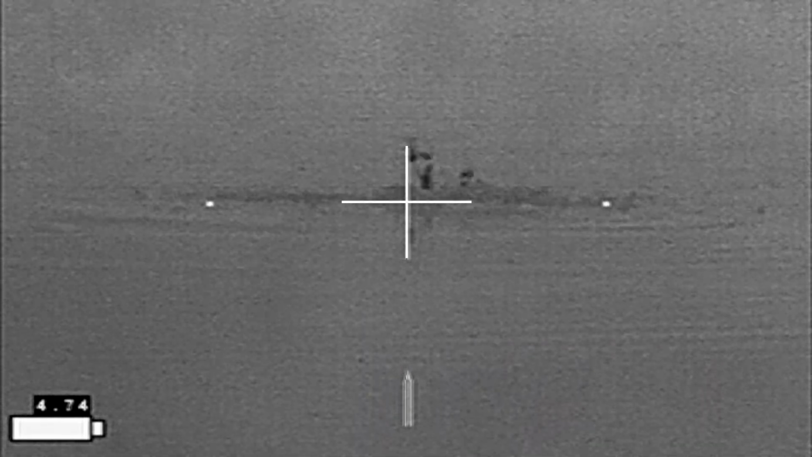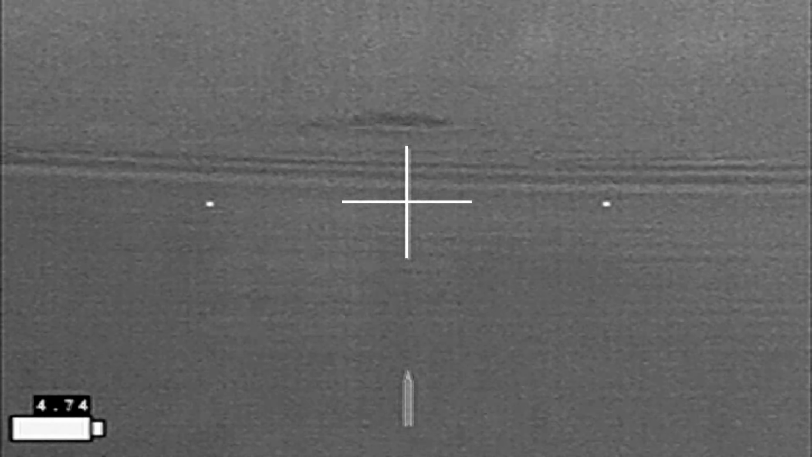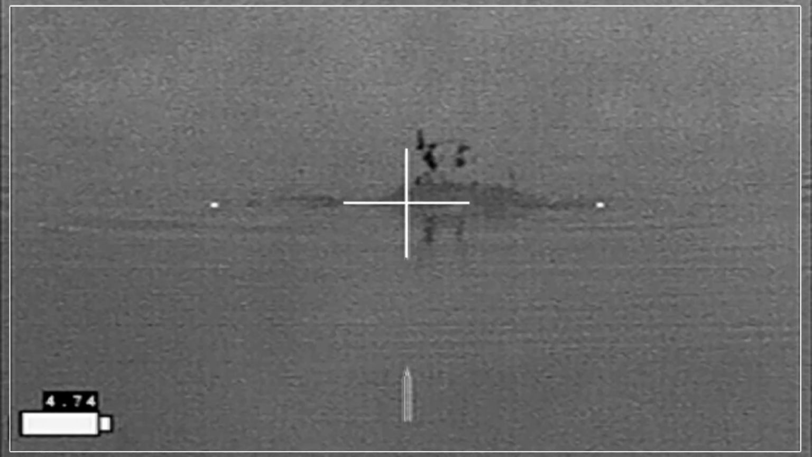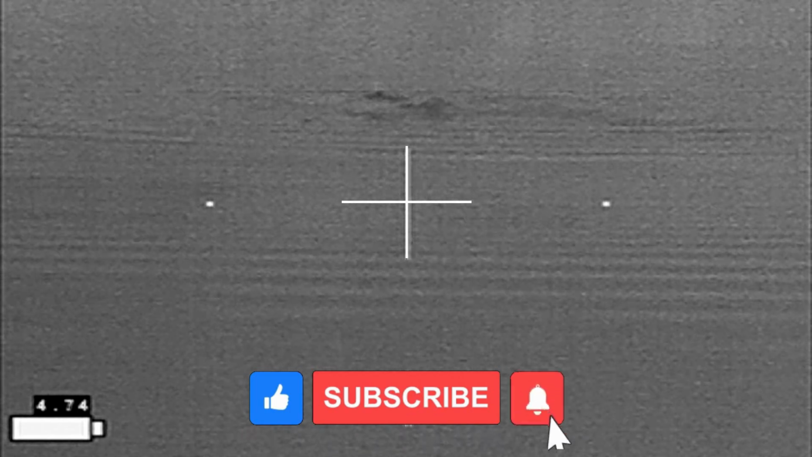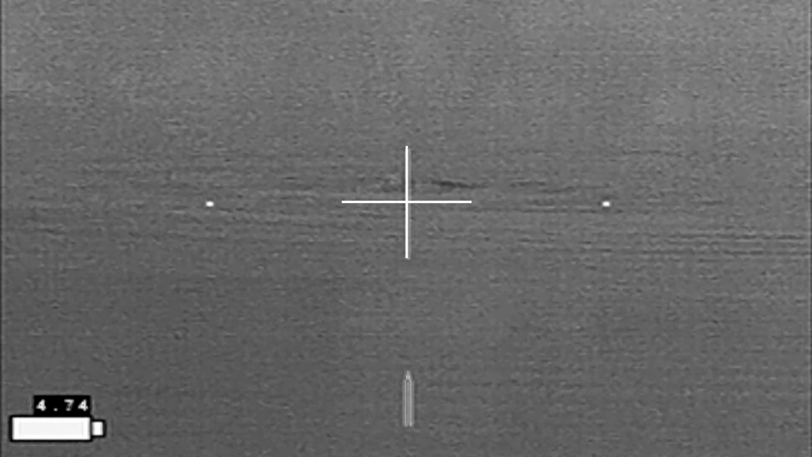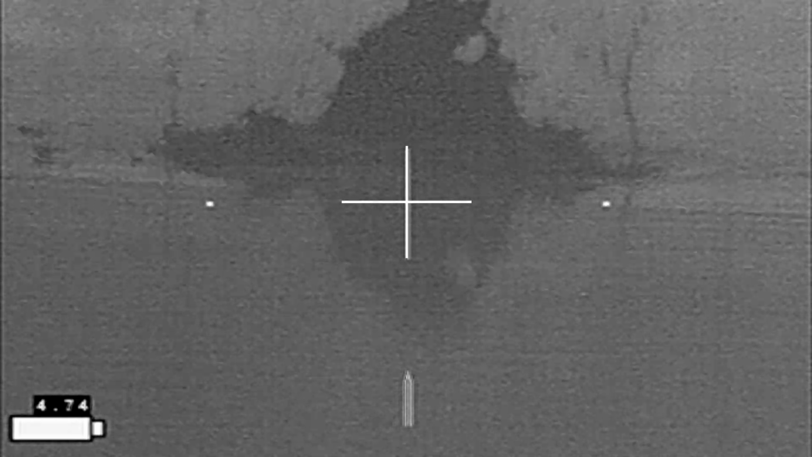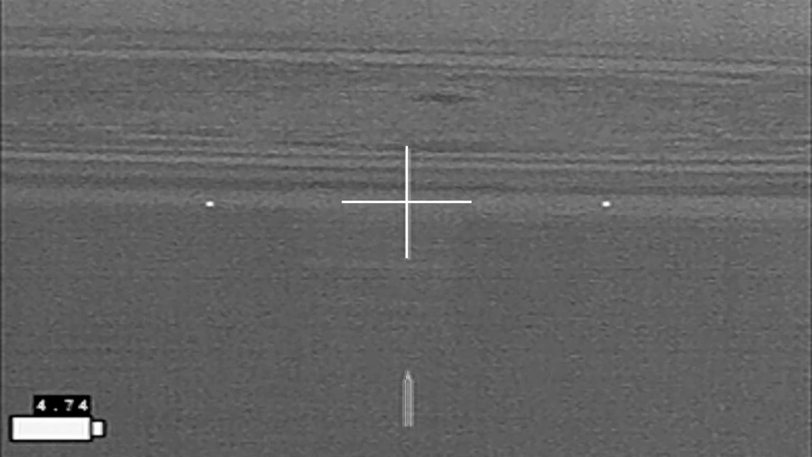Perfect. That looked like a really good shot, especially when you look at the splatter coming up out of the water. But I did not notice it at the time. And while he's probably going through a curly shuffle right here, his head appears to be slightly above water. So I'll give it a quality assurance shot just to make sure that it's dead.